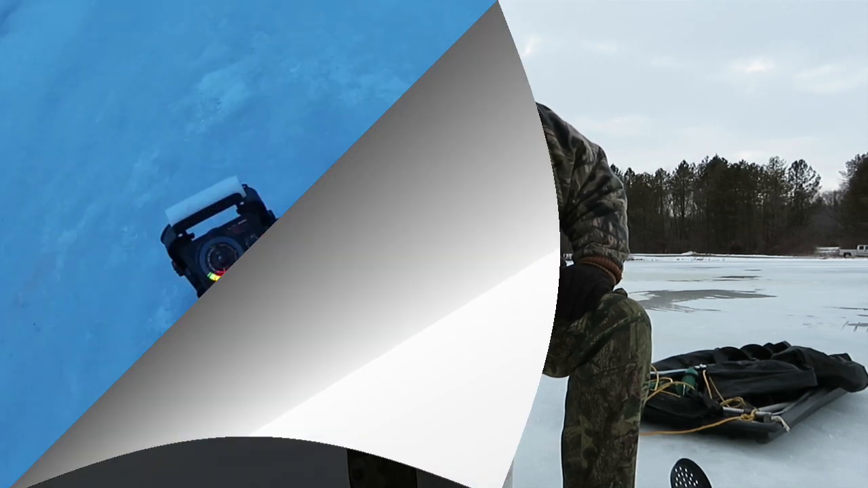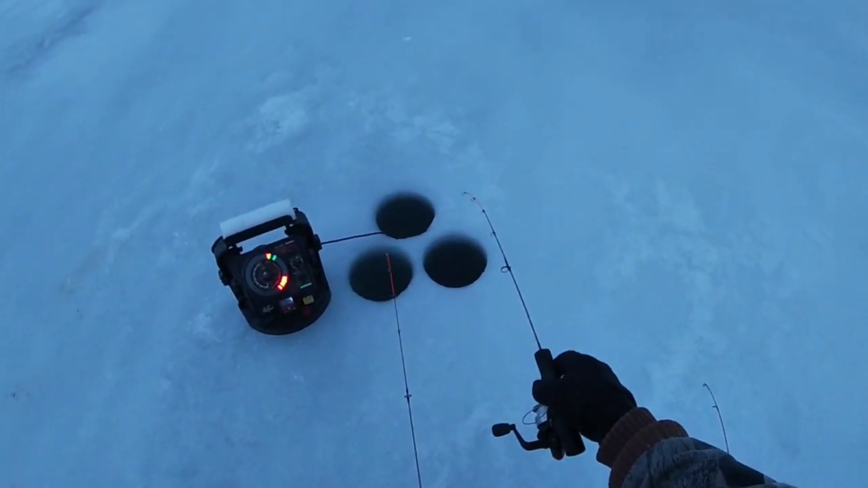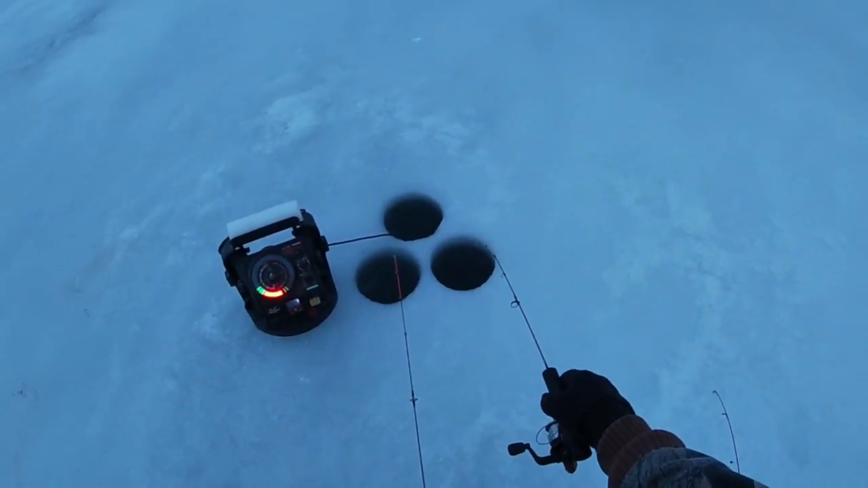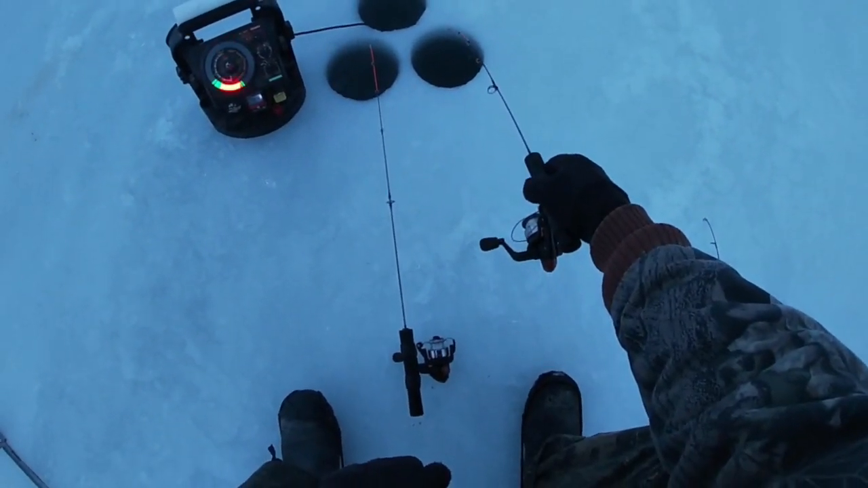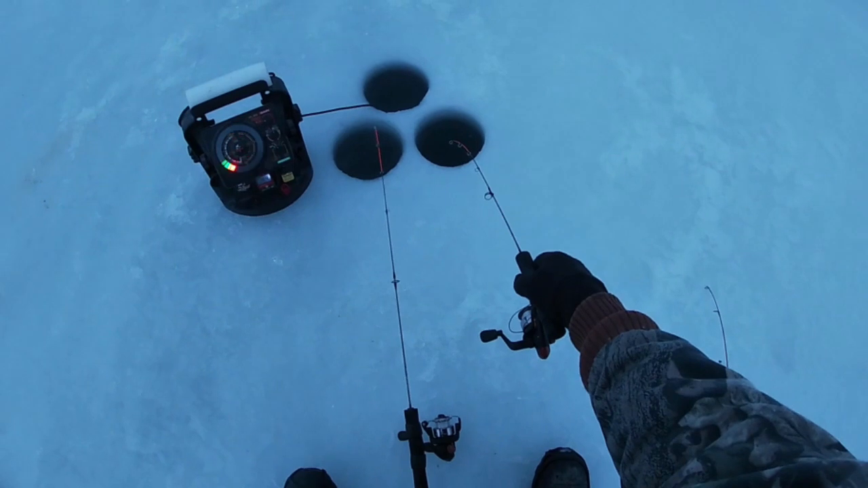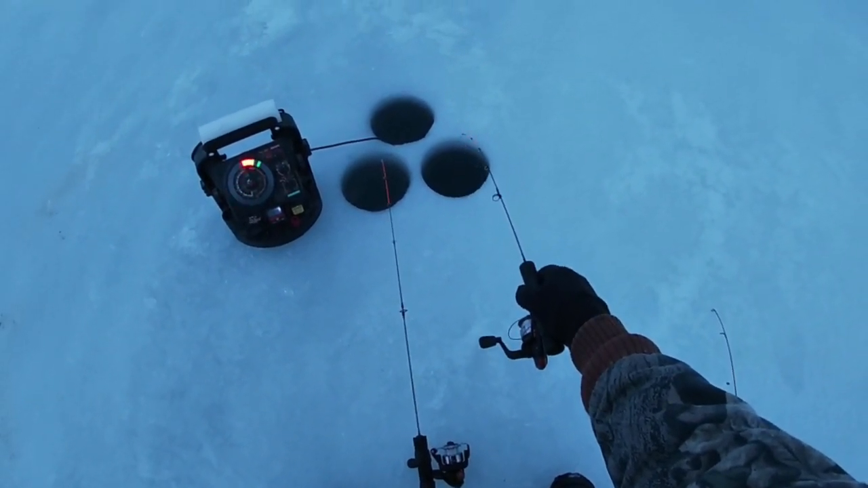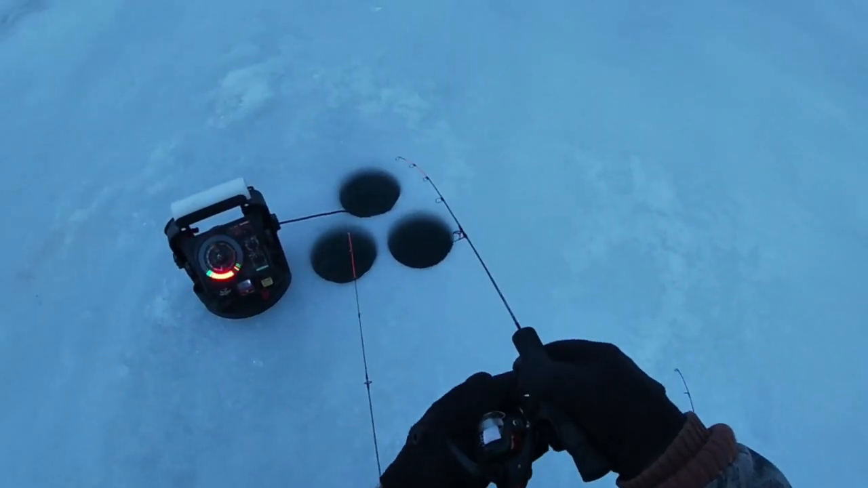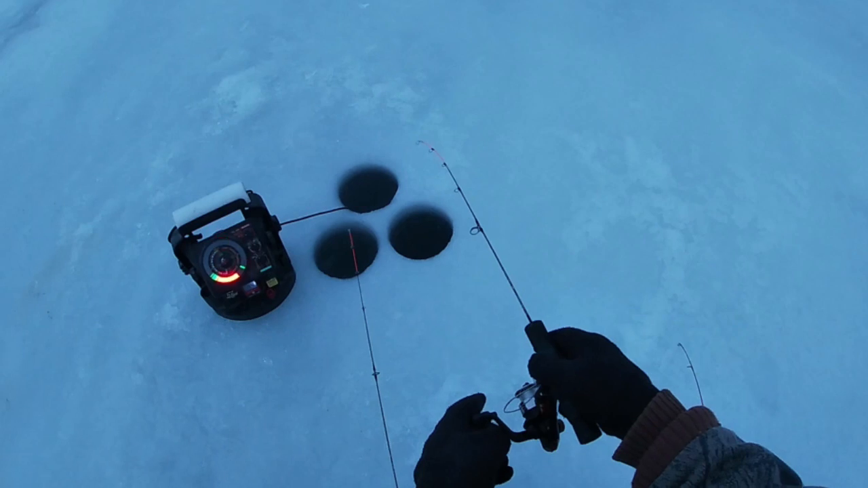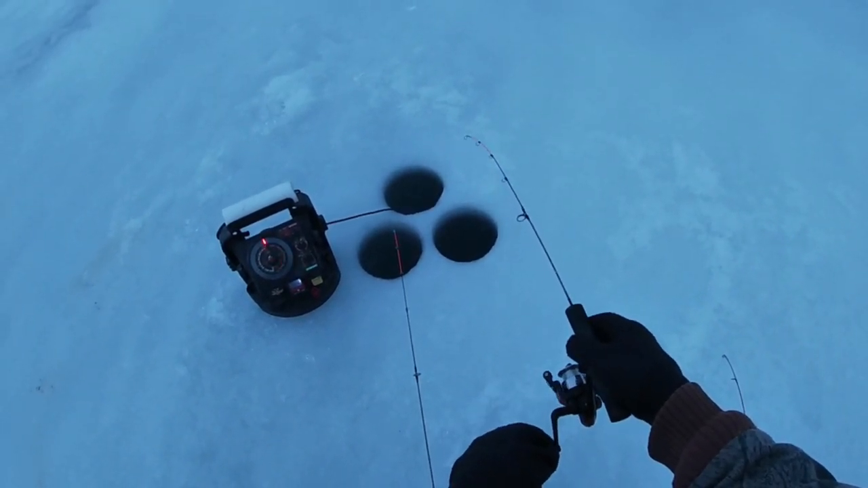Finally getting a mark here. See if I can get him to take it. There's a fish down there. And then he just disappeared. Oh, there he is.